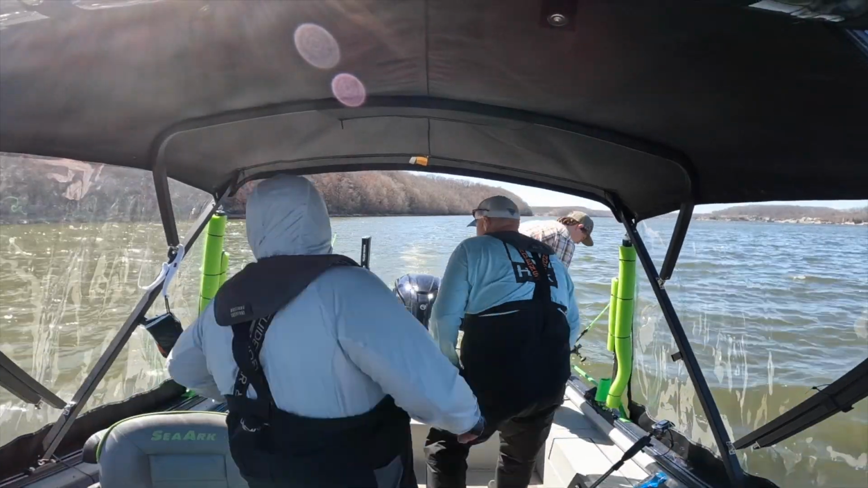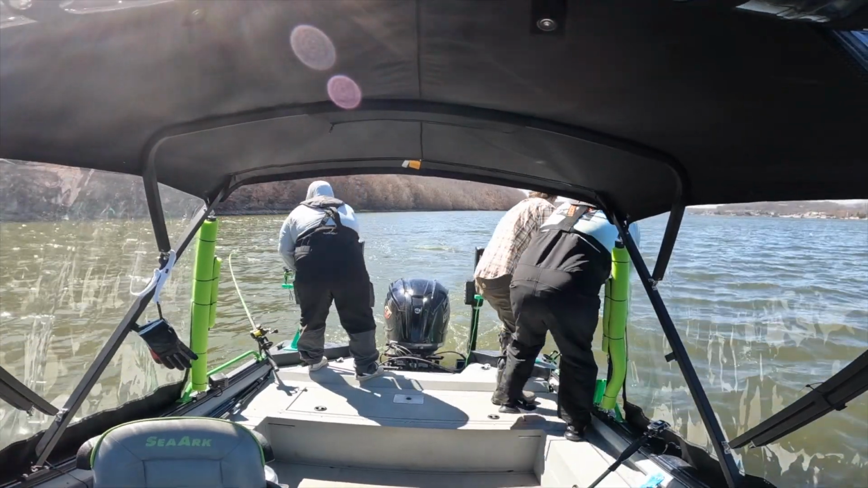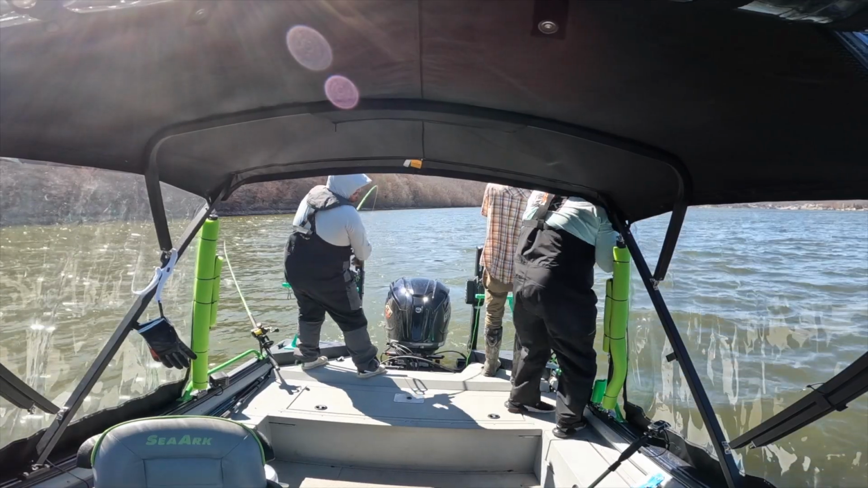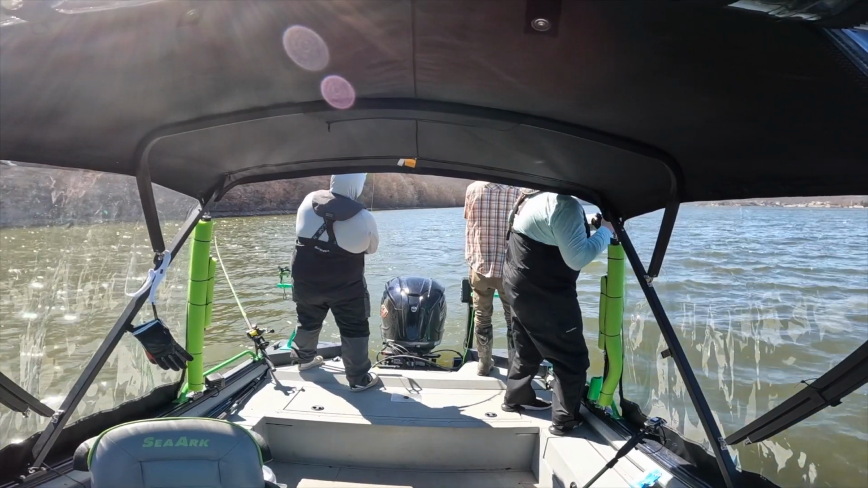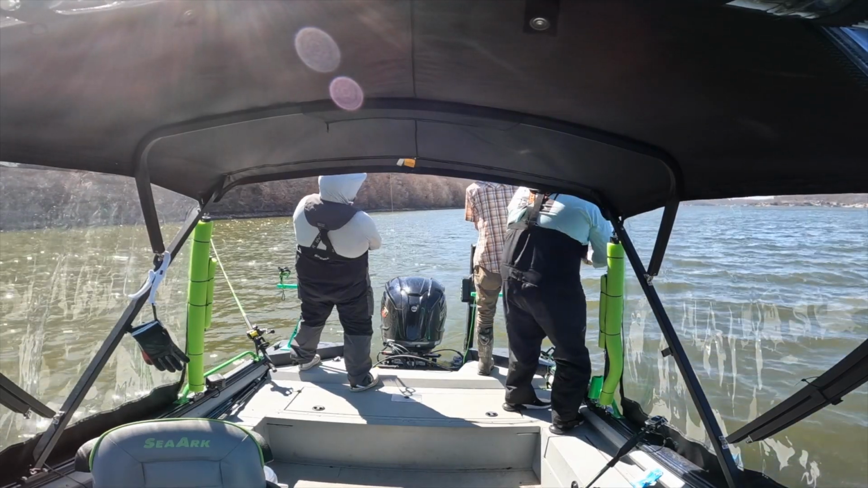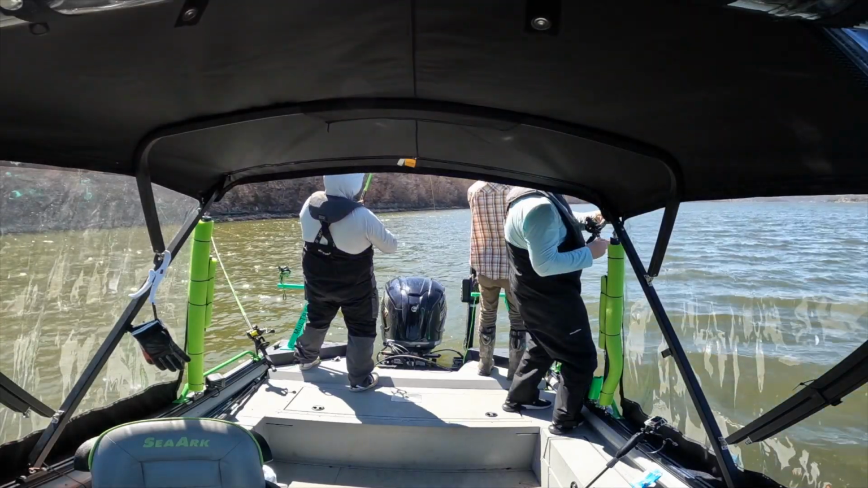There it is. Reel on that other one. Reel that in. Oh, God. Good one. That's one of the big girls we just went over, boys. Oh my God. There's some lake here. I told you to put me on the big ones, TJ.